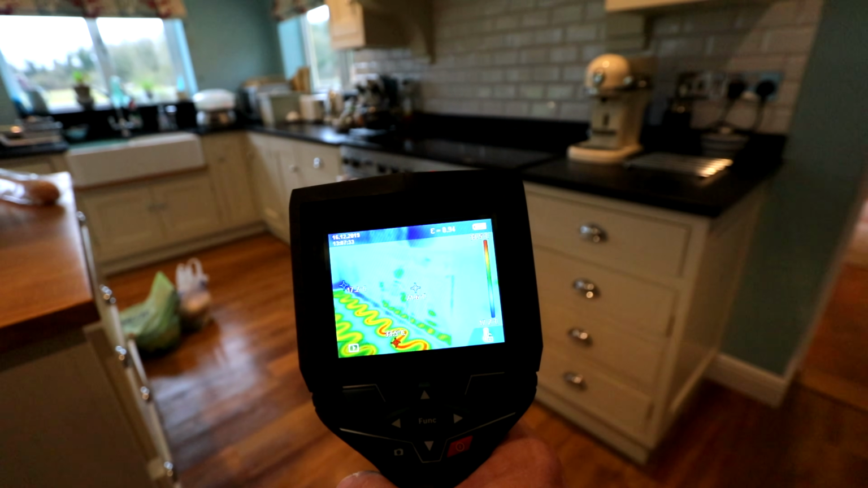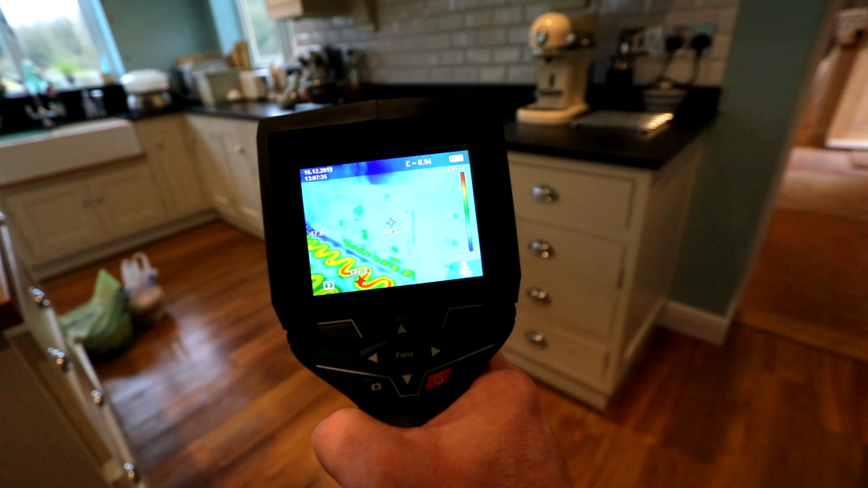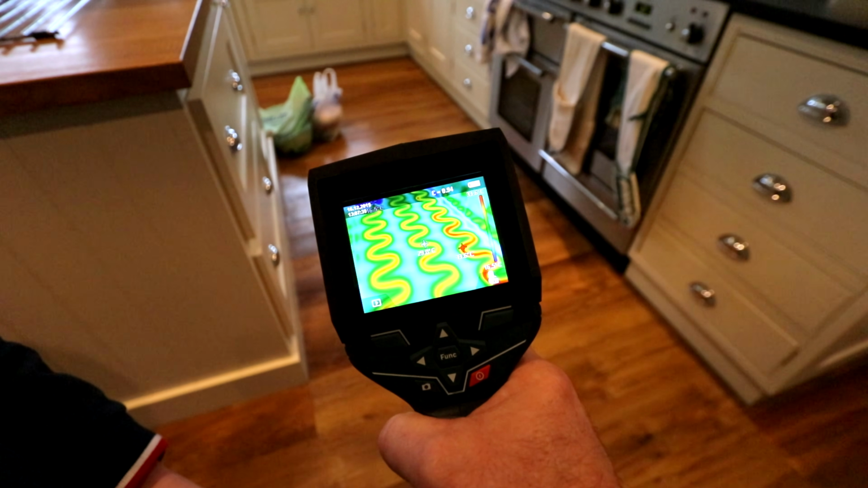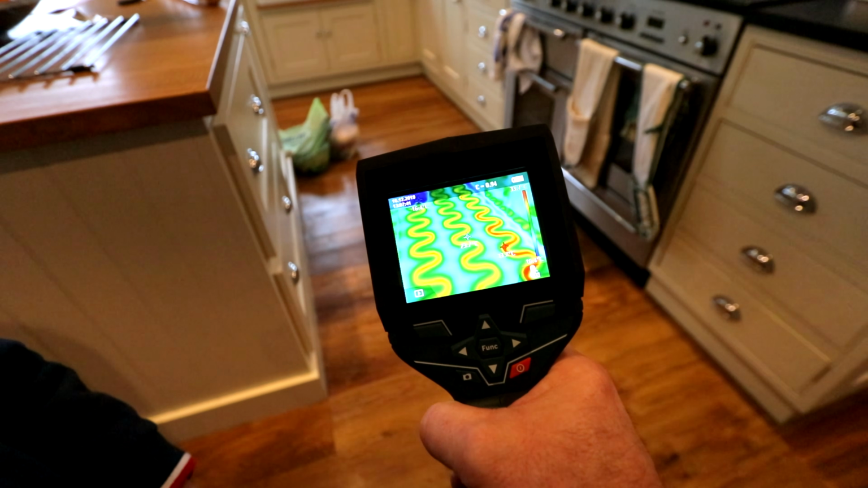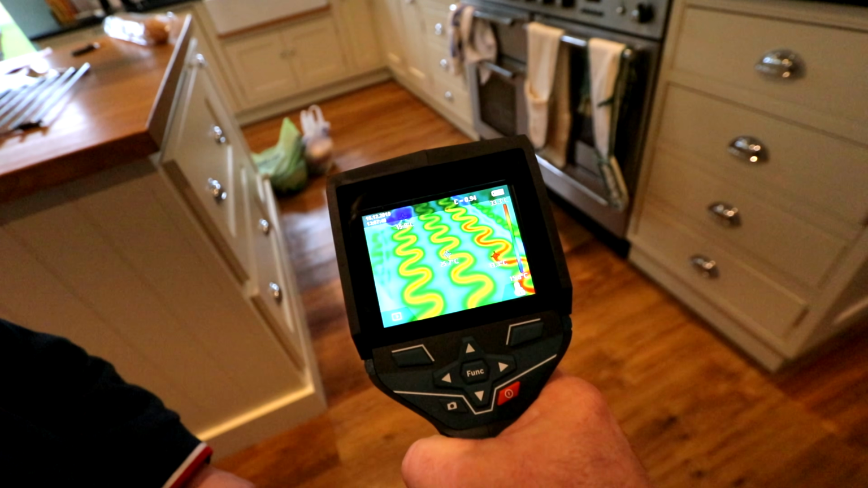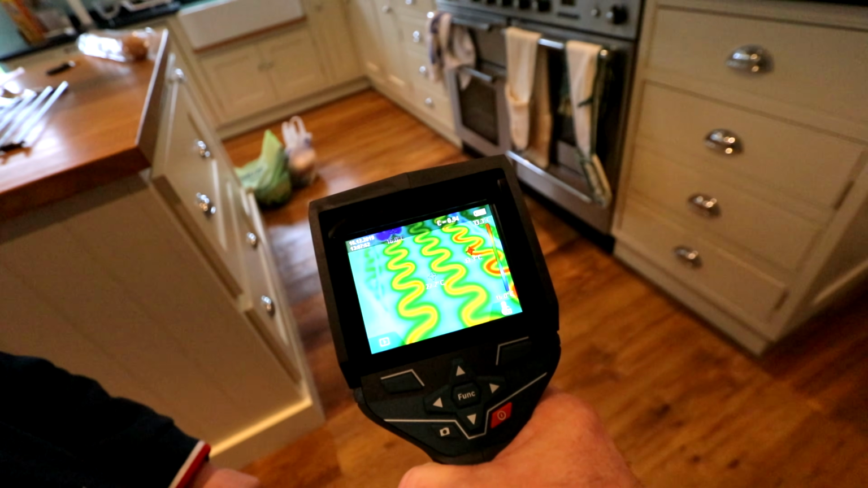Oh, sorry, don't. So, guys, you know what underfloor heating is, yeah? You heard of that? So look, you see all those squiggles in the floor there? That is the hot pipes coming from the boiler to warm your floor up. What do you think will heat up quicker, wood or bricks? Wood. Right, okay, so let's have a look.